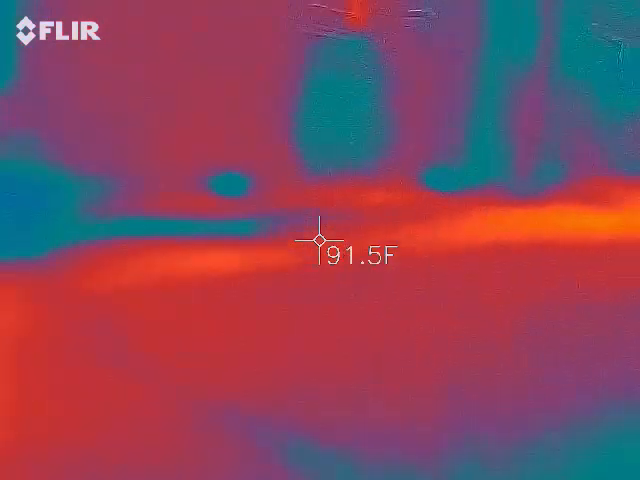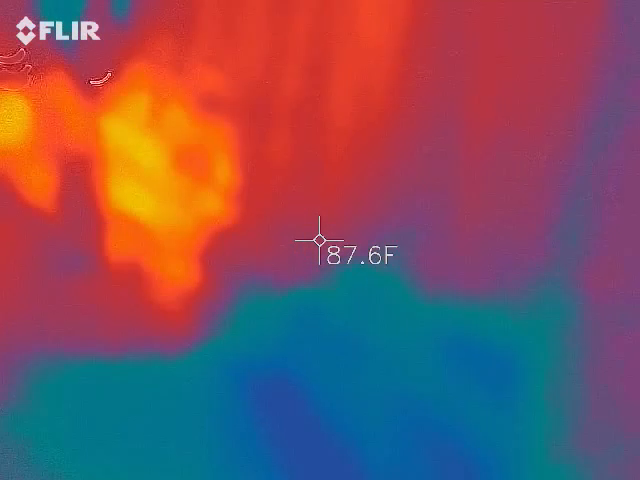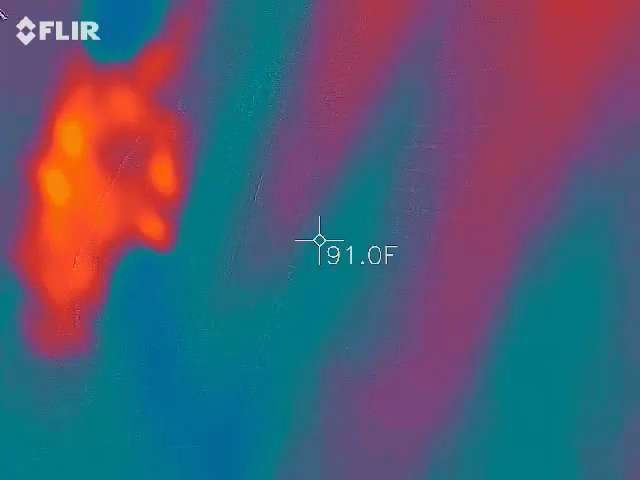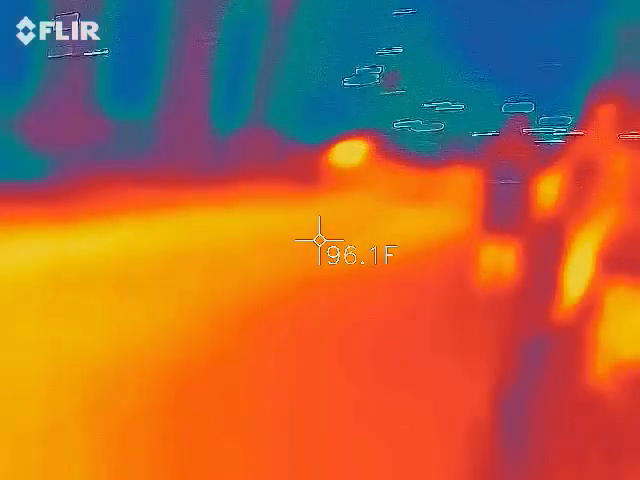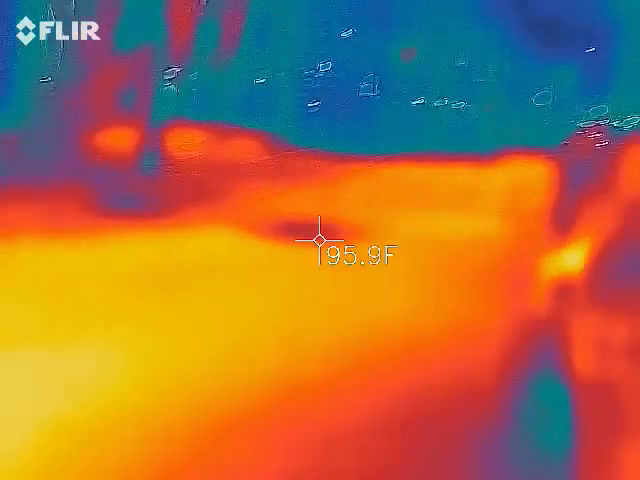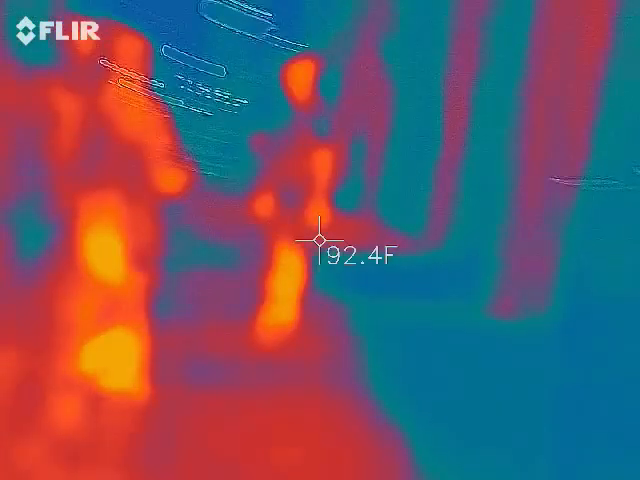What are you picking up back there? Back on East Bay Street, just so you guys all know where we're at. We're literally about 4 blocks from where we started that way. We're all going to walk back together.